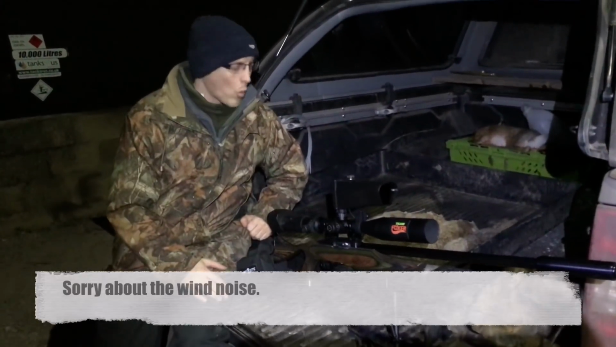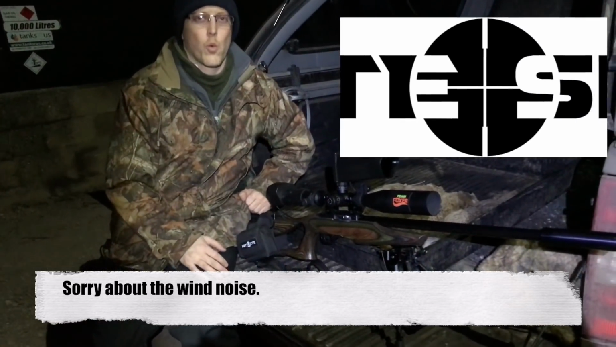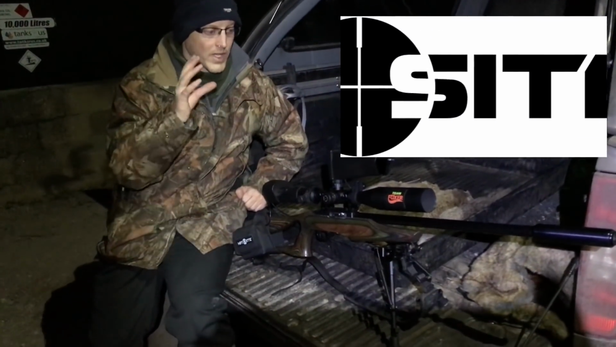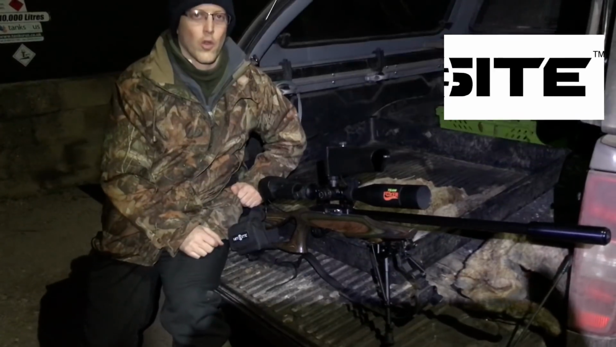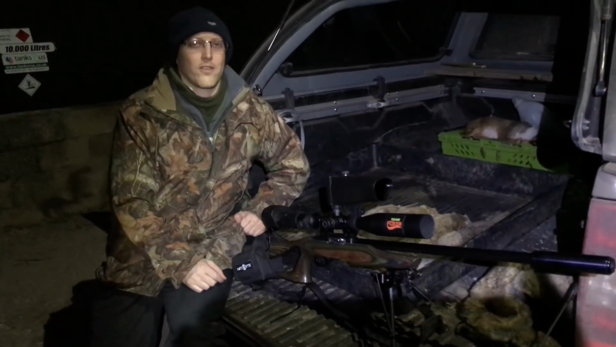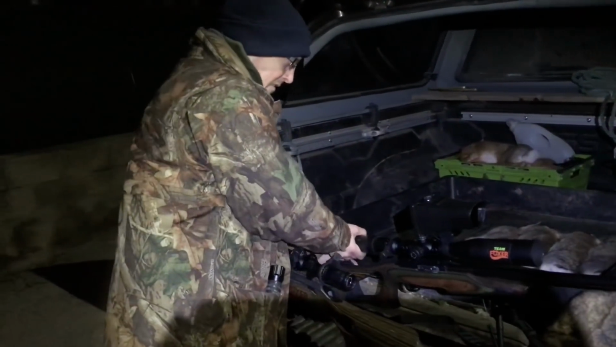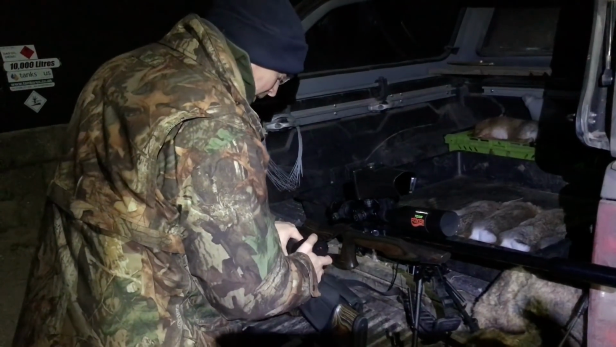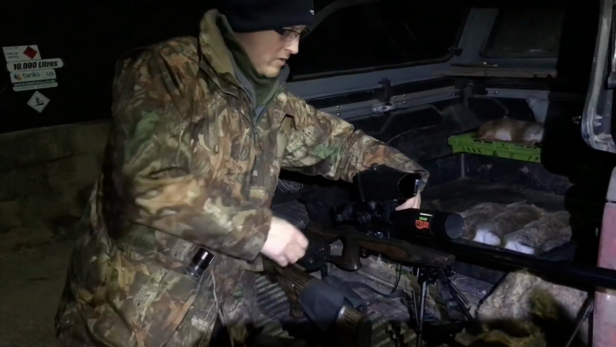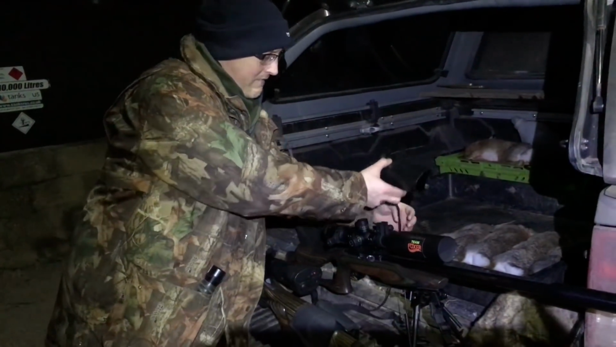Okay, so we didn't get quite as many as we'd hoped for, but 4 down, and I'm sure the farmer will be quite happy with that. So we're now going to quickly switch the NiteSite over onto the 223 and see how we get on with some Charlies. Now, as I've mentioned in previous videos, I keep a spare scope ring on all of my rifles, and that just makes switching over the NiteSite from one rifle to the other a little bit easier and a little bit faster.